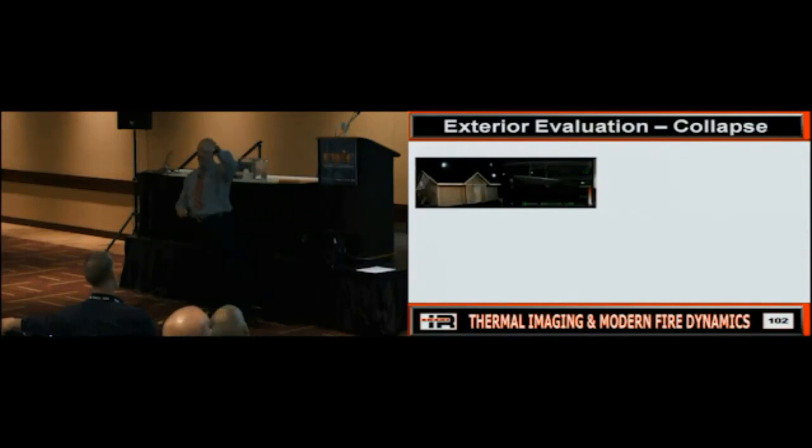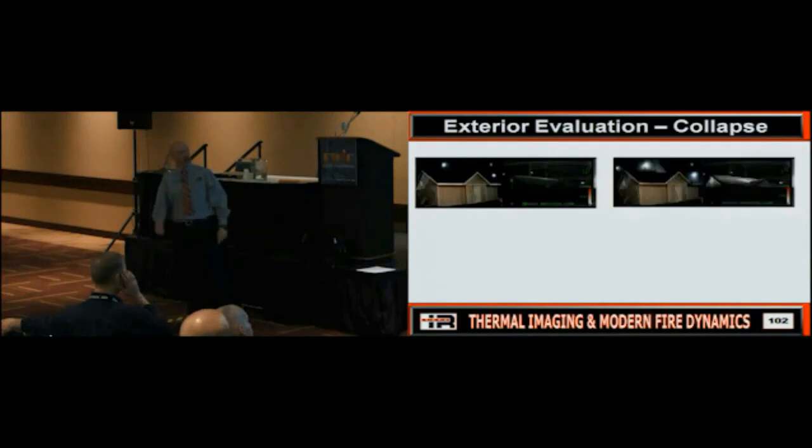This has a ridge vent. Does everybody know what I'm talking about? So the whole ridge is vented. That's why you can see all this heat immediately at the top. You can see a little bit on the gable, but a lot there. As it progresses, a little more smoke.